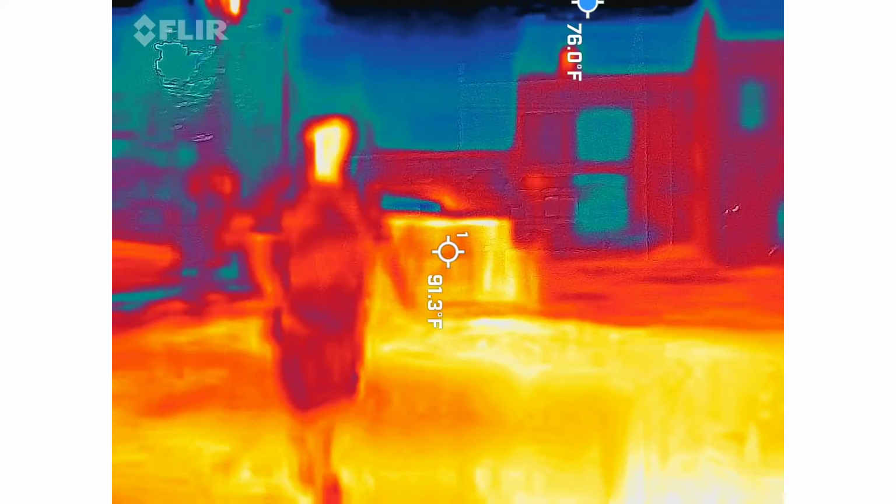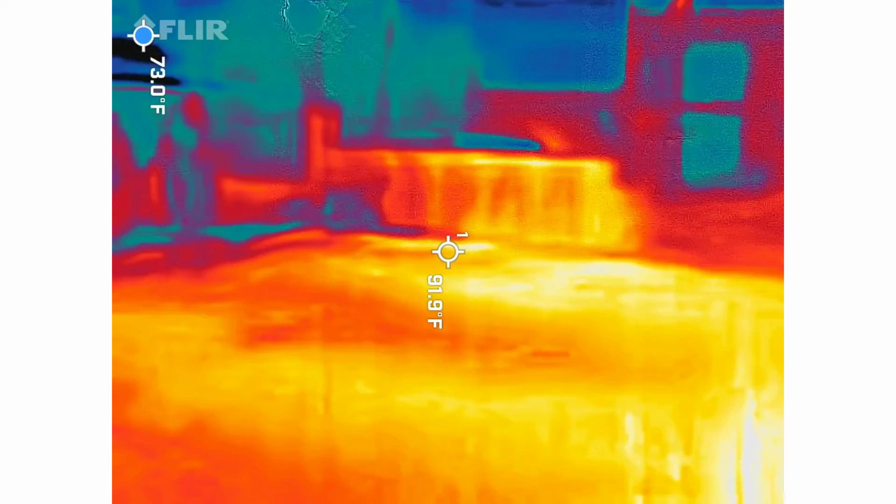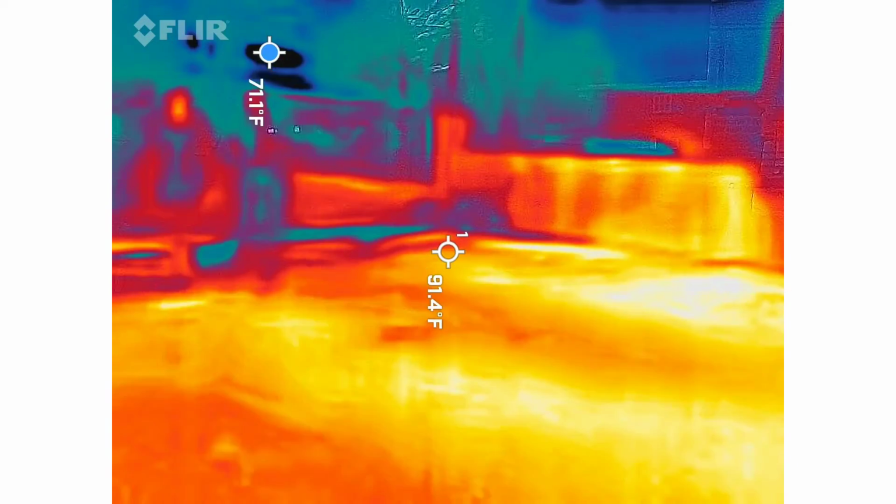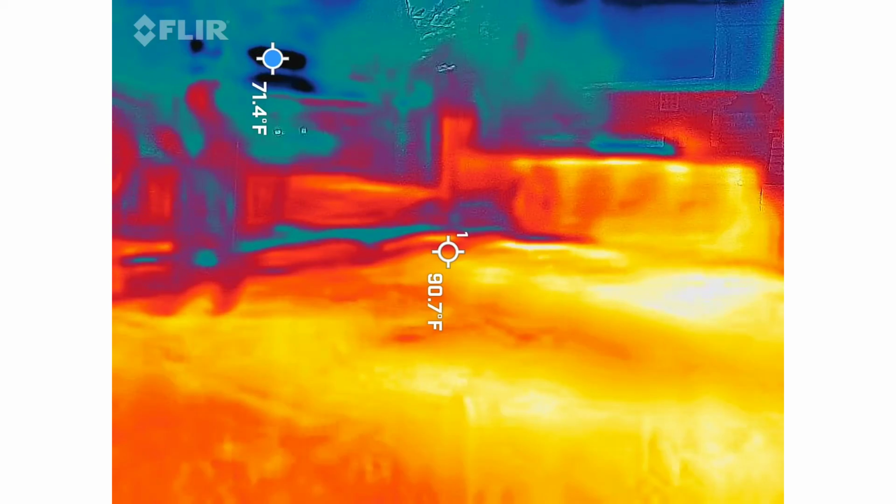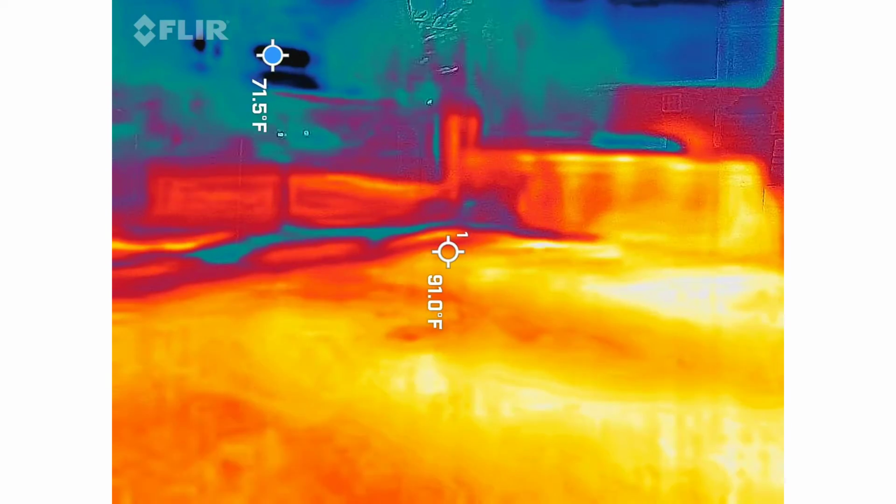Your device isn't always an in-the-moment type super catch, but when we do find something on the review, it's a holy cow moment. So obviously the slower the motions you have, the easier it is to capture any kind of cold spots. If you see something crazy, obviously you scream for me and me or London will come running over to see what you got.